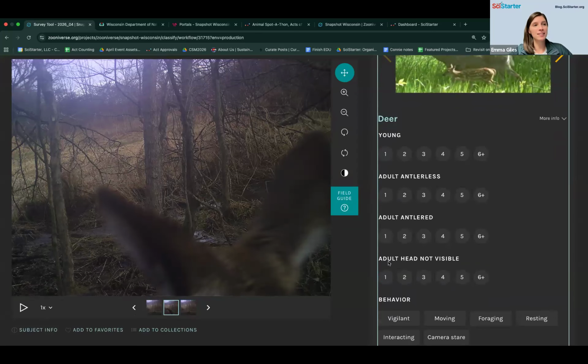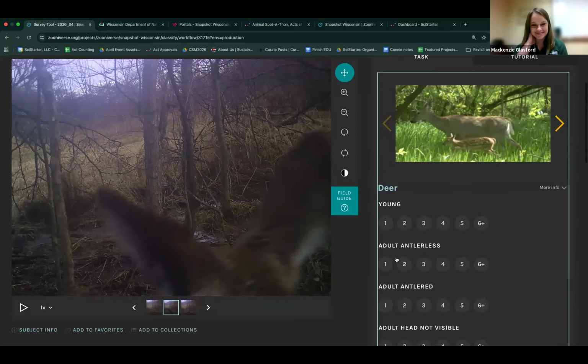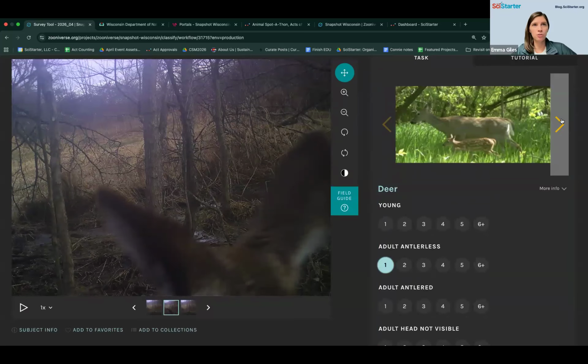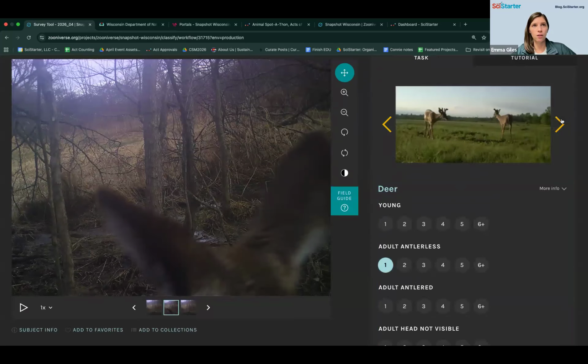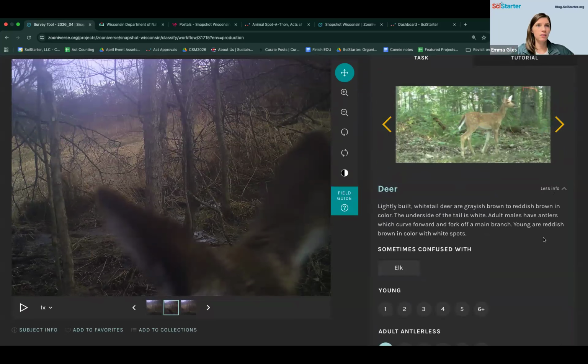At least this time I don't have to say adult head not visible. This is very clearly, I only see the head. So we're gonna go with antlerless. I don't think I see any spots, but for anyone who's trying to figure out young and older for deer, if you see spots, young. If you don't, not young. Although there were some interesting examples here too.